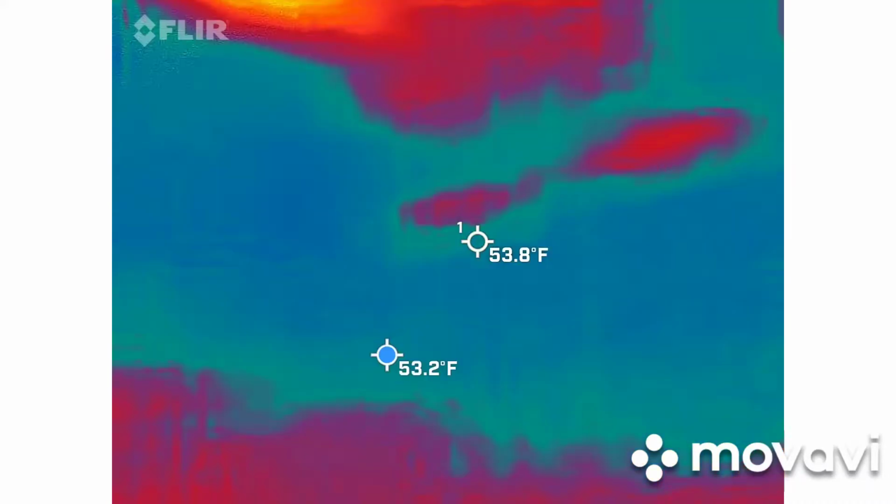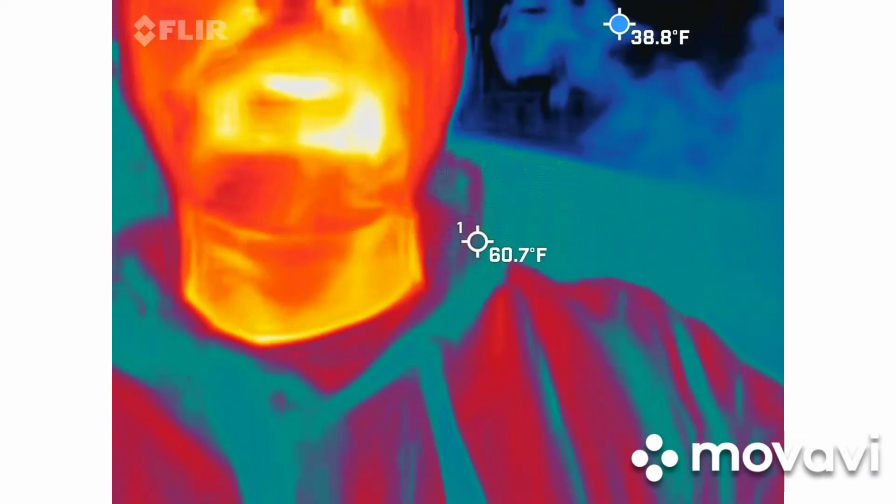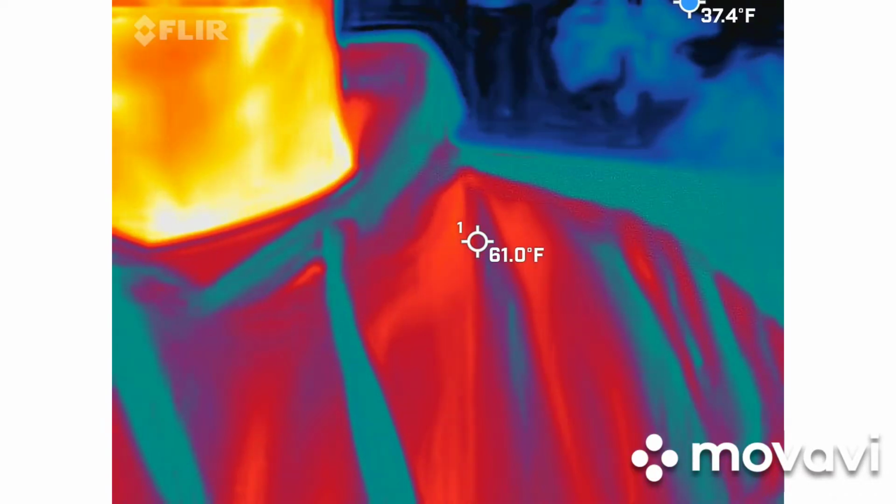So, quick demo on the thermal imaging. You should be able to see me in that camera, right? I'm the red, orange, and yellow guy. So this is the real deal. This is what firemen and mechanics use on the daily, all right? They attach this little guy to their phone, and this is how they save people, or they fix your car, or take it for what it's worth.